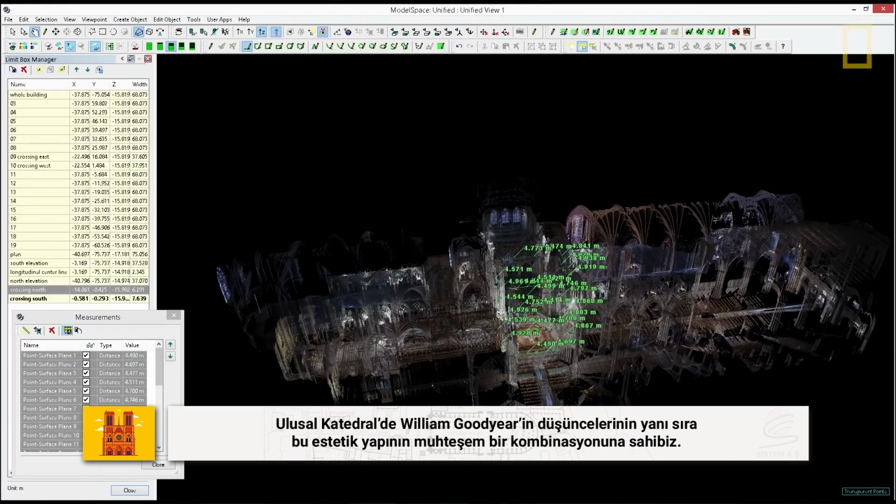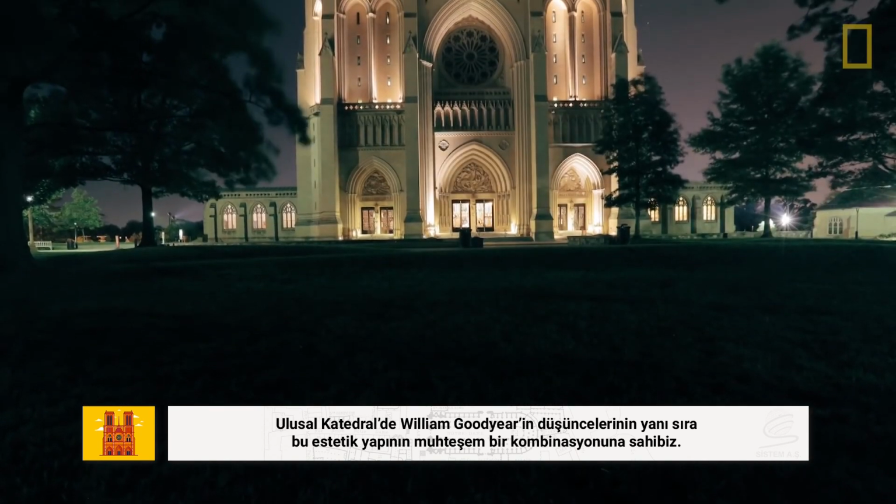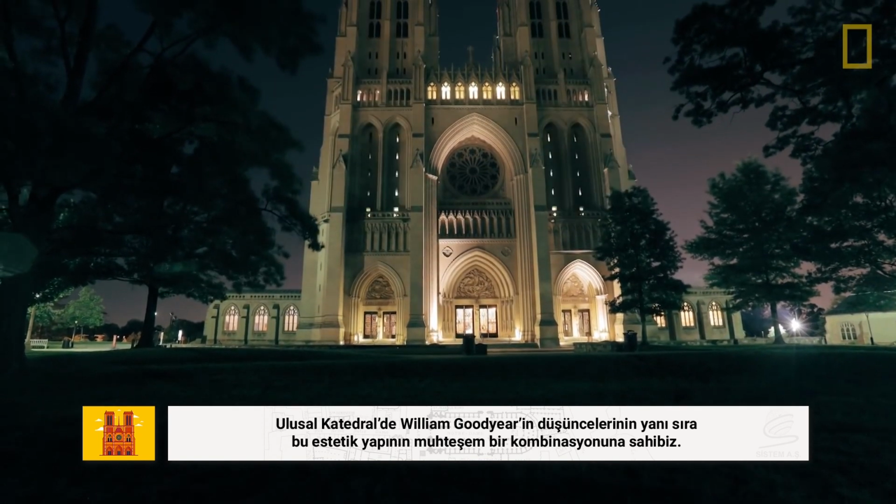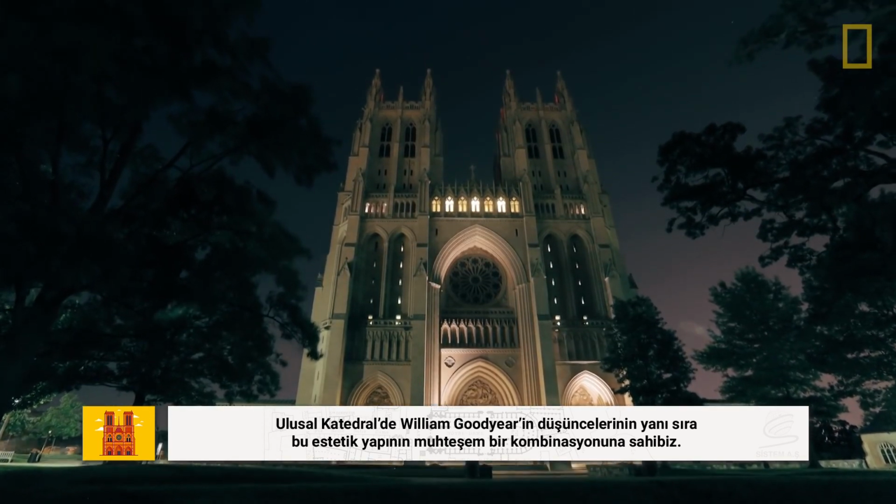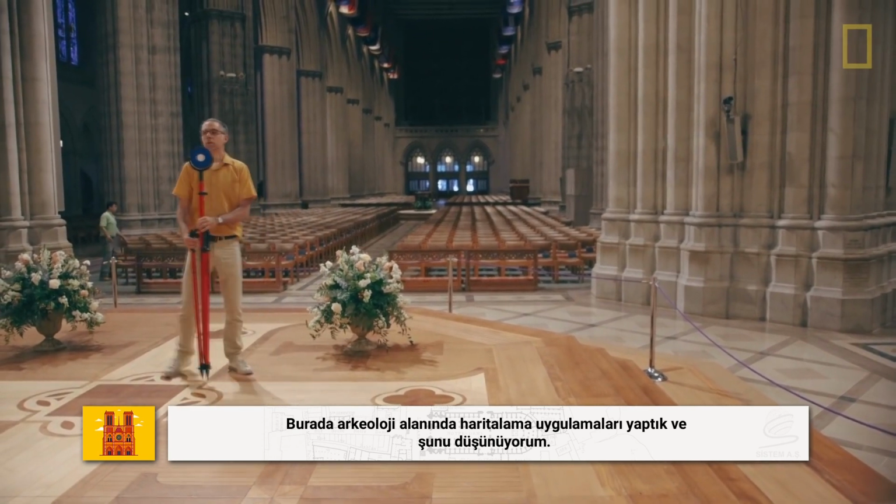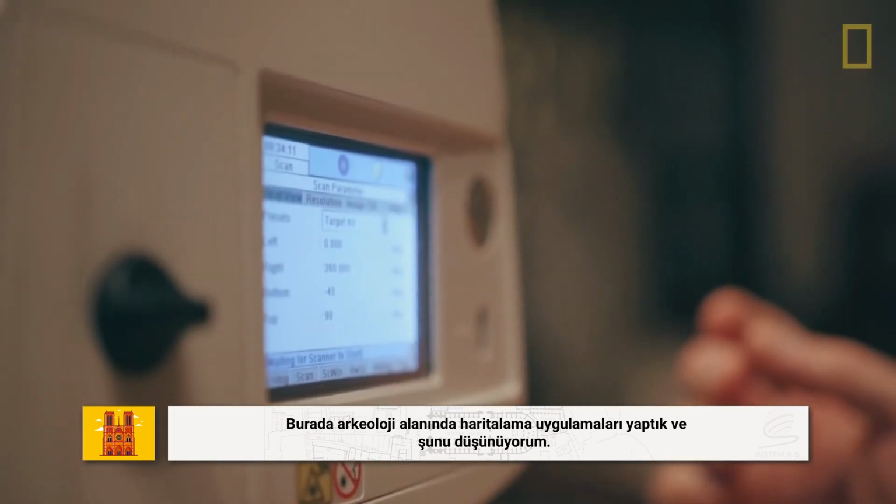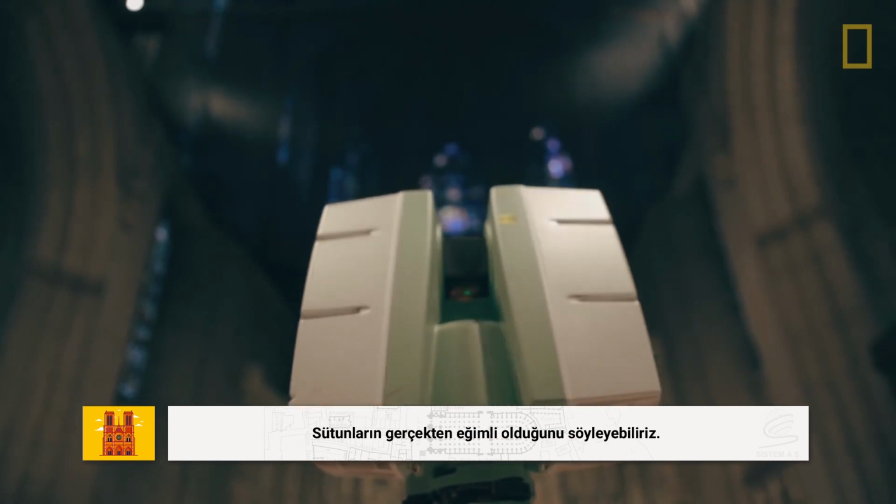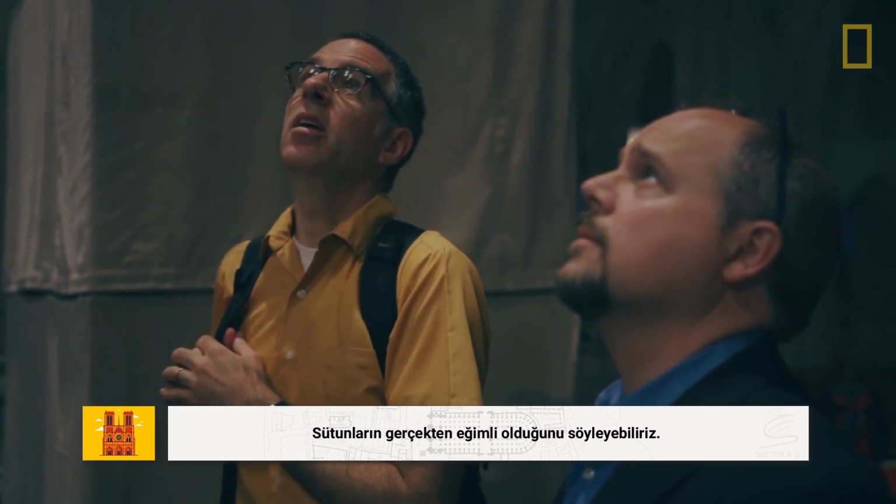So we have a wonderful combination in National Cathedral of this aesthetic built in the mind of William Goodyear, concocted, you could say, based on a misreading of the evidence, but in service of an aesthetic that really does still stand. I see it as a way of mapping space, of doing archaeology that is looking back in time. I'm not standing down below and I'm saying with my eye, gee, that actually looks like it's bending out of place. With this, you can say, that is bending out of place.